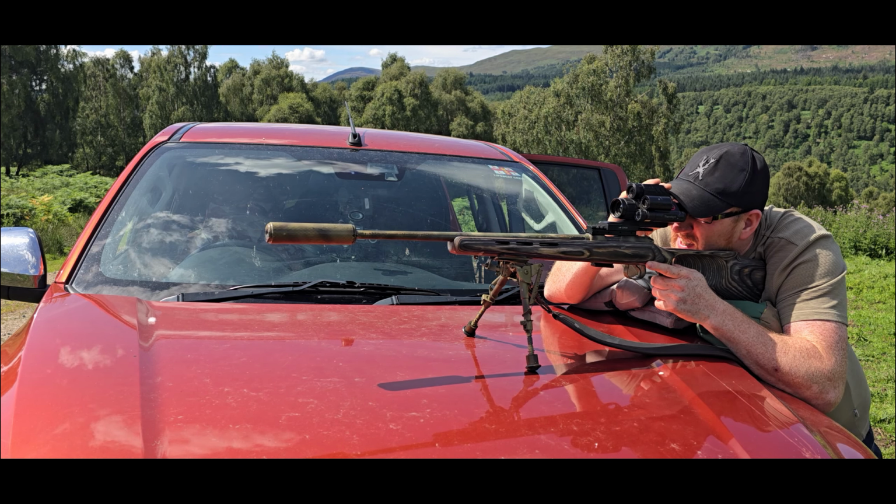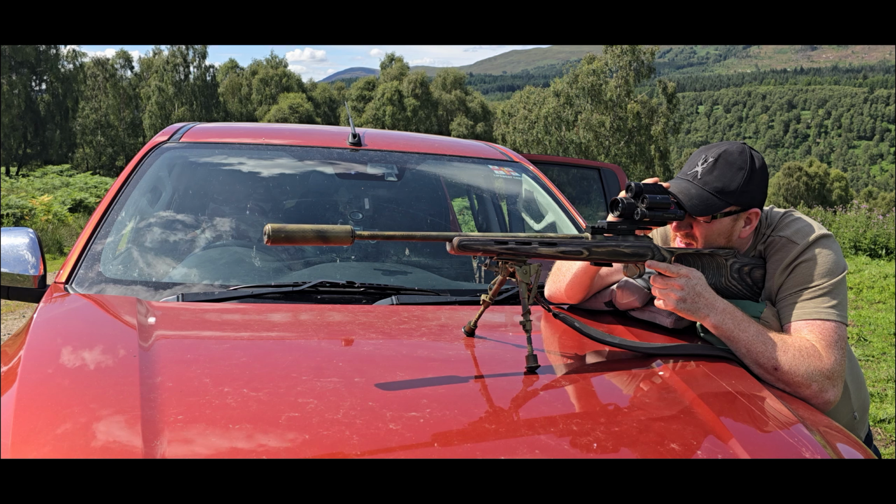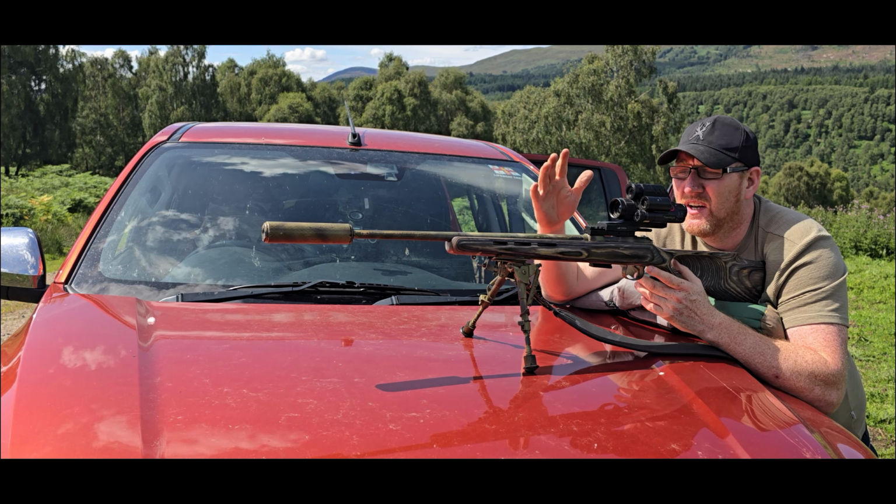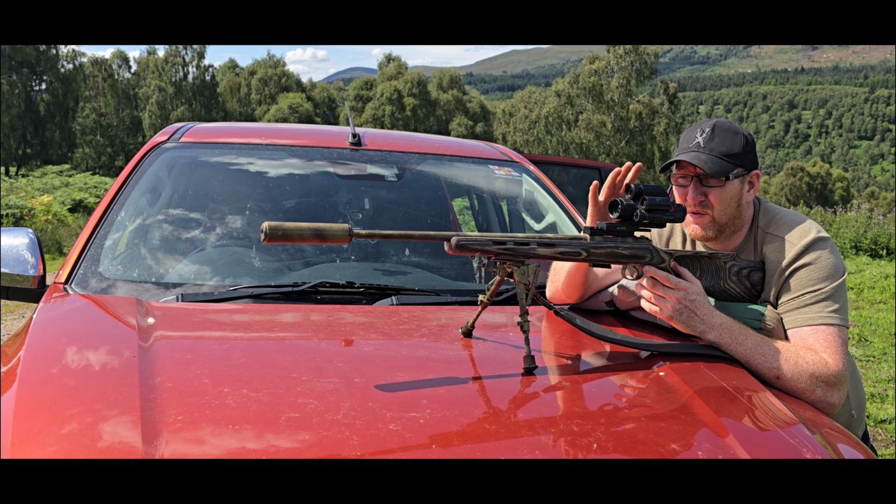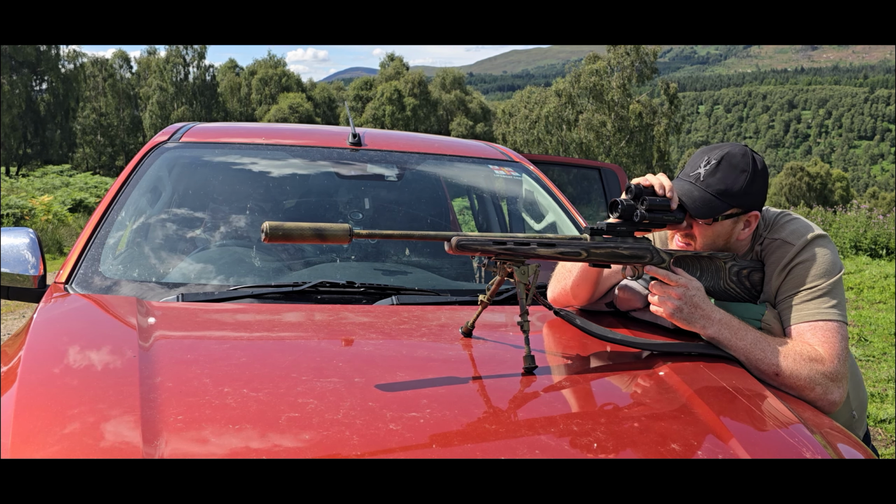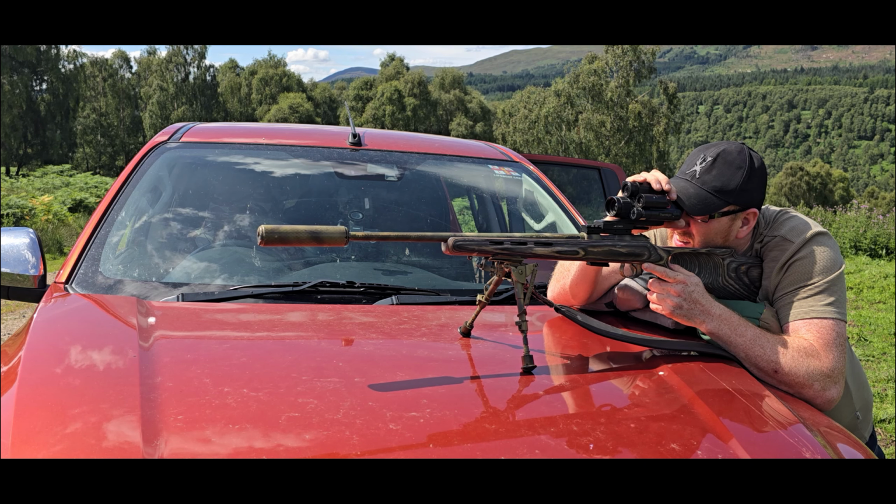Probably could have done with backing this off slightly so I could see a bit better. The sun is beating straight in my face. Doesn't have a sunshade on this. It could do with a little bit of sunshade maybe. Let's see what the therm is like.